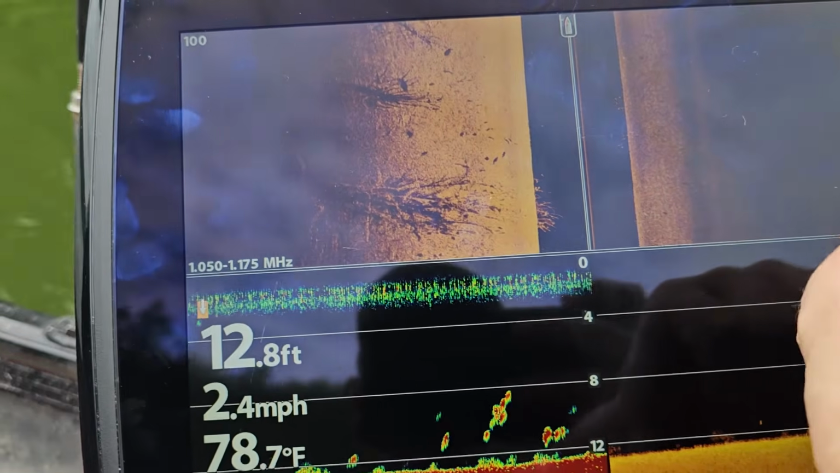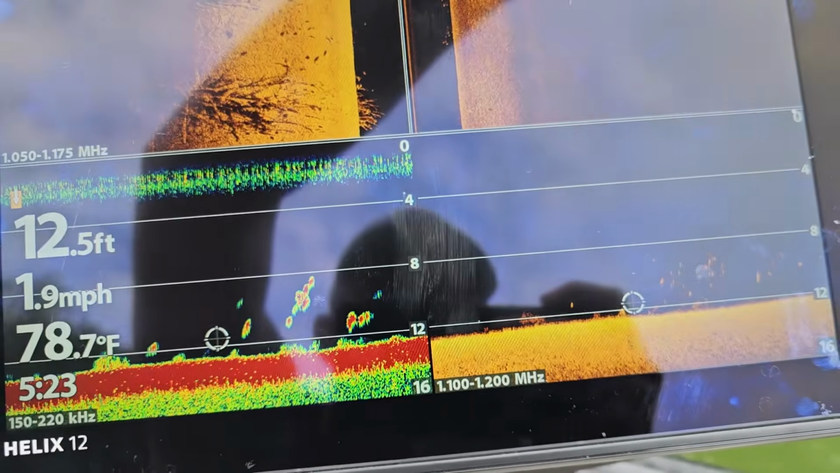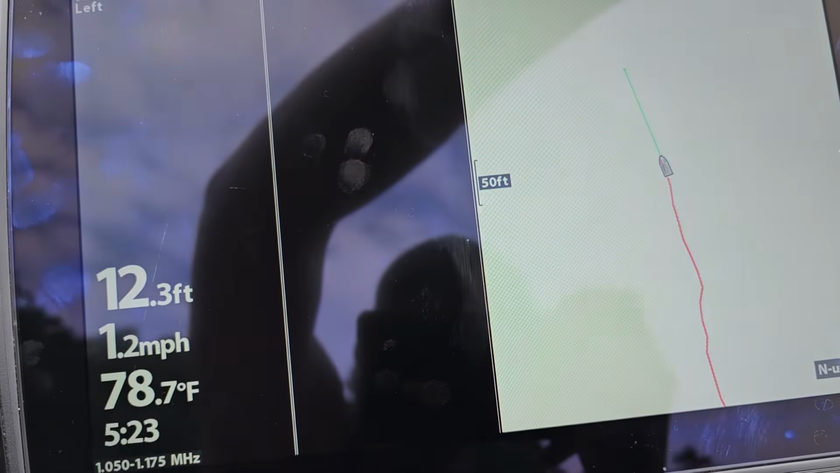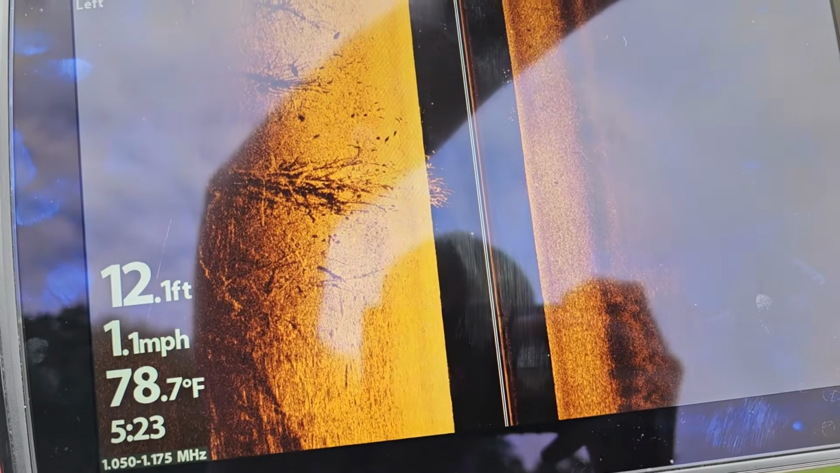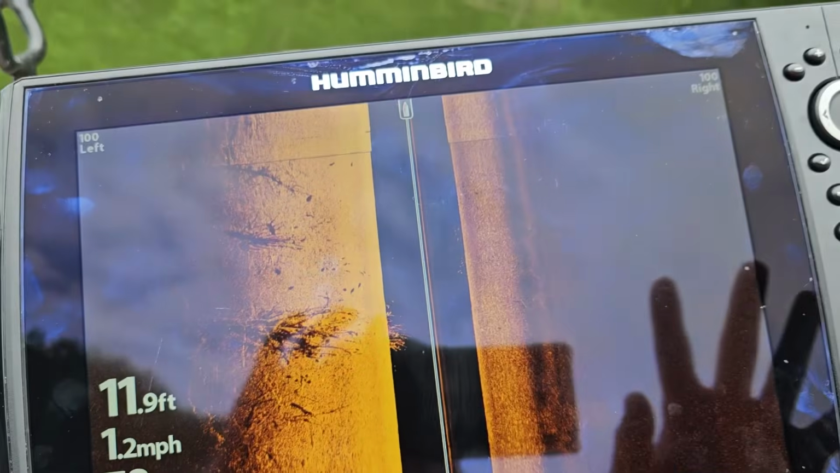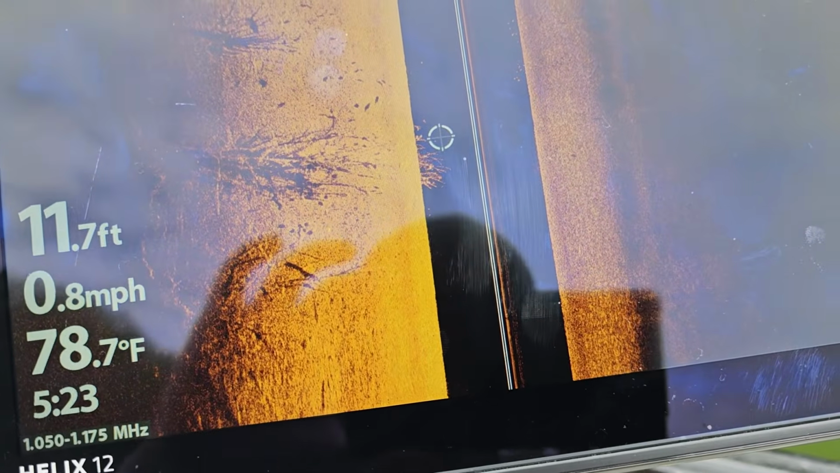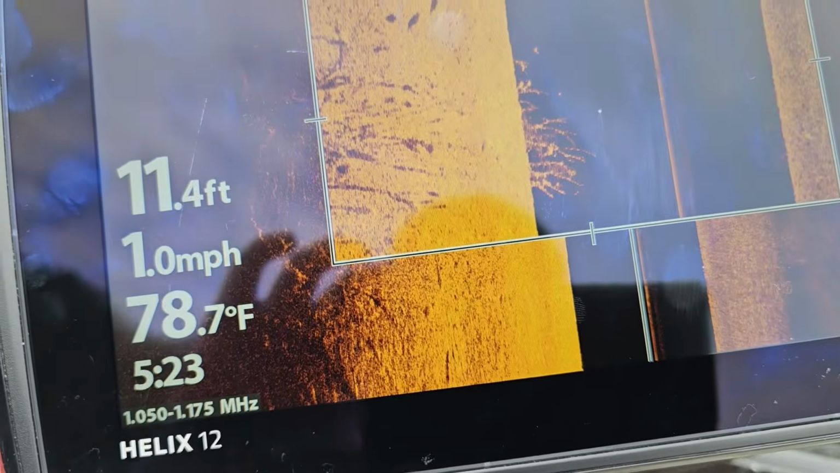All right, so we are running into a big school of what looks like crappie to me. I'm gonna switch this over to 2D real quick, or actually side scan only. Come on. All right, there it is. So we're on side scan only right now. We're gonna get a better image, and you can see the tree that was kind of out here in the center. All right, now we're gonna zoom in, and you can see it clear as day right now.